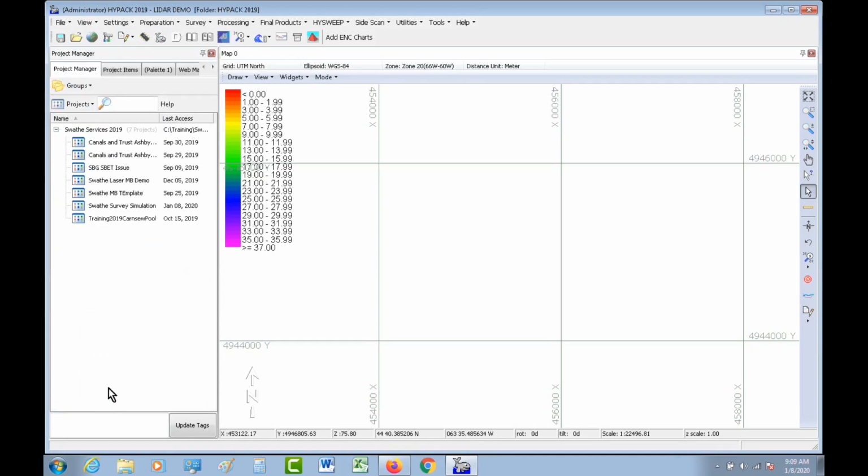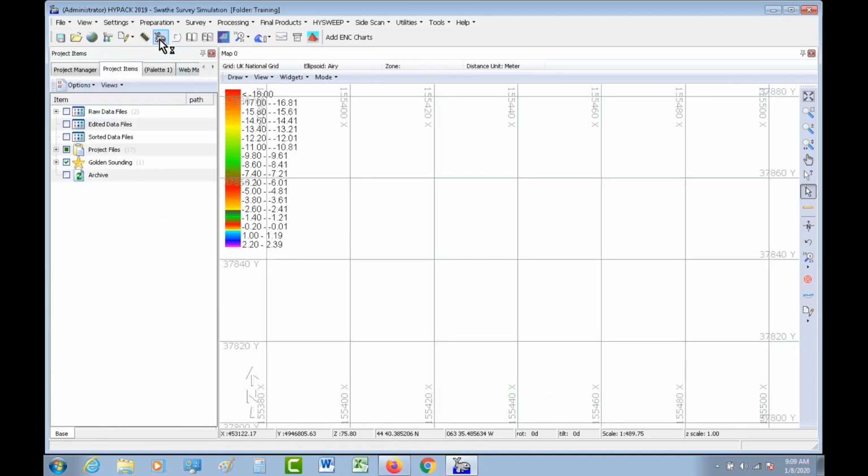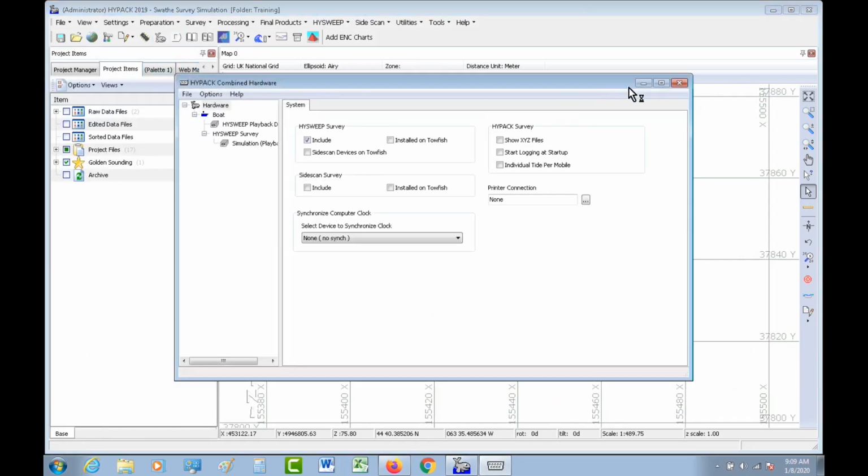Groups. There we go. And make sure this is still set up. Good.